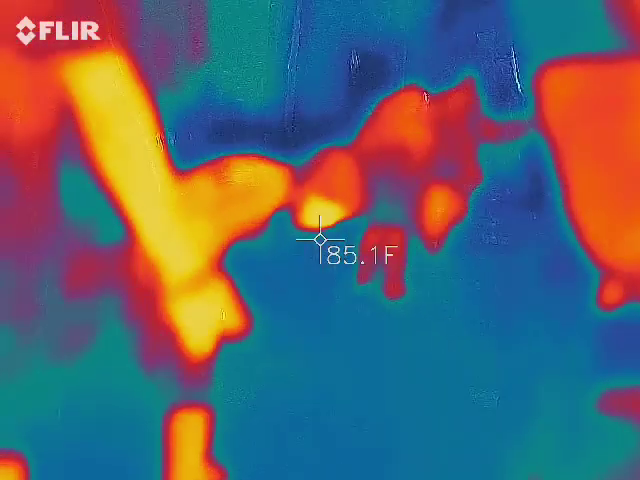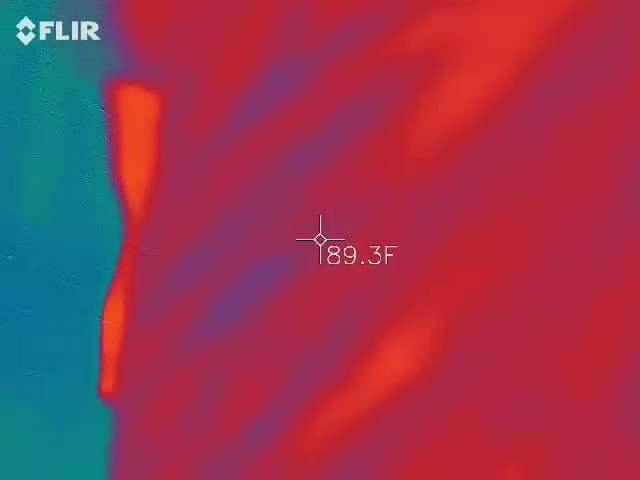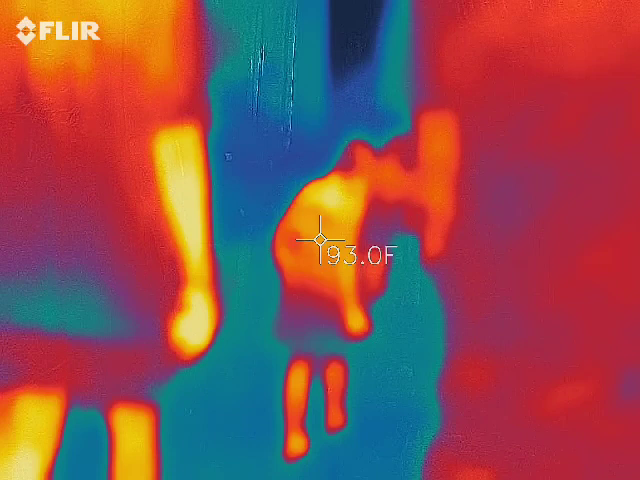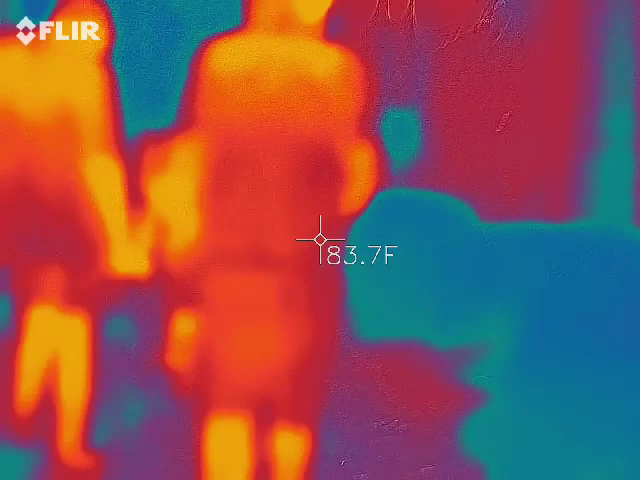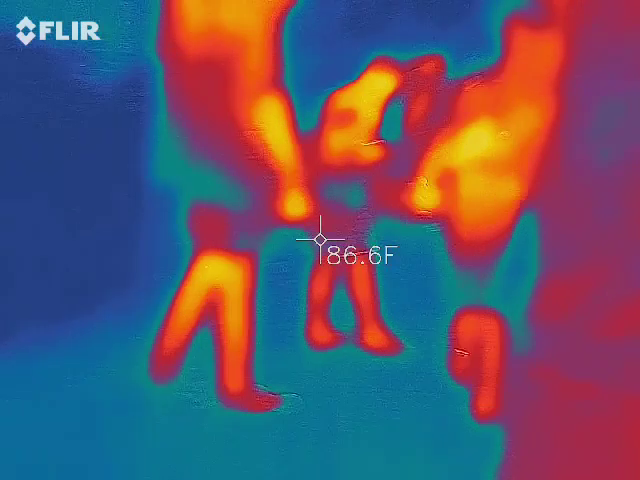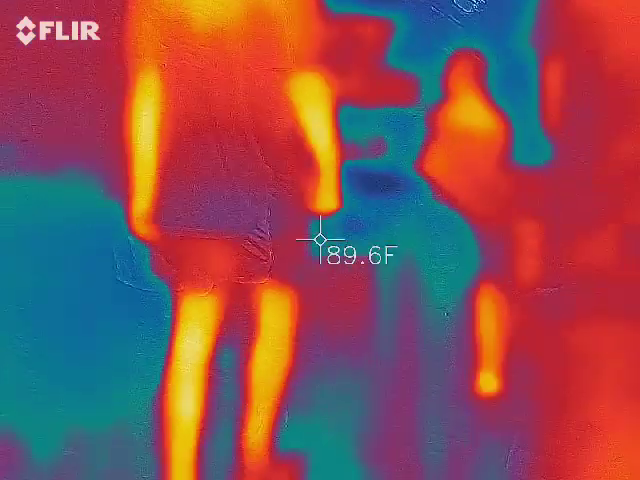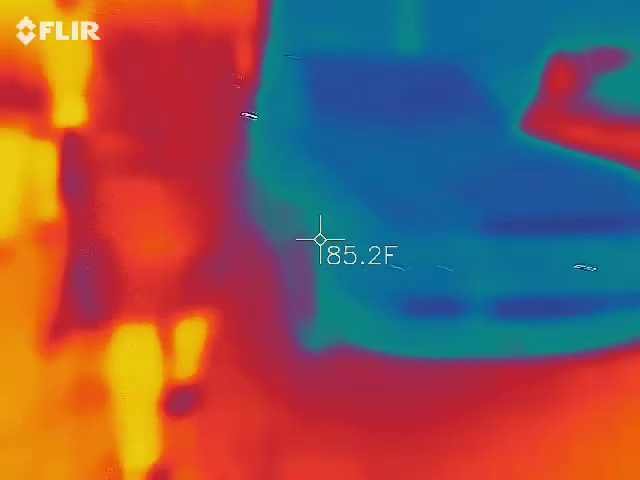No, that's amazing. Good day. Thanks. That's a cool door. Handprints right here. Oh, yeah. That's a big. Yeah. Pretty cool.